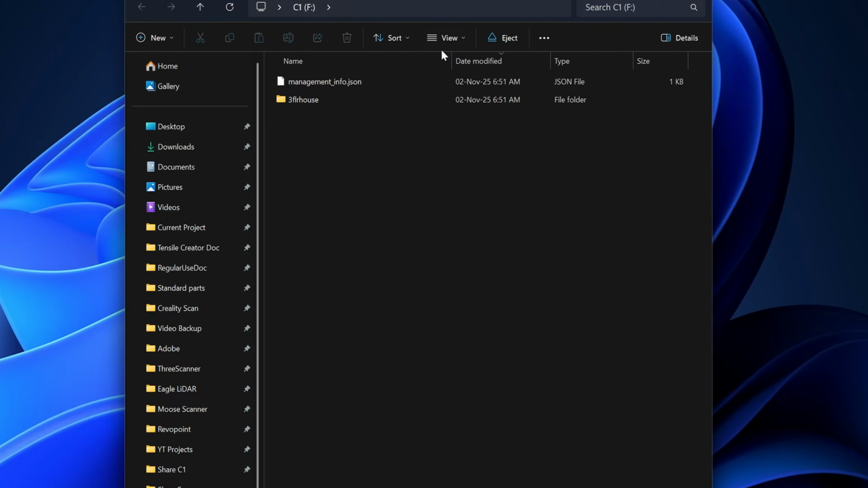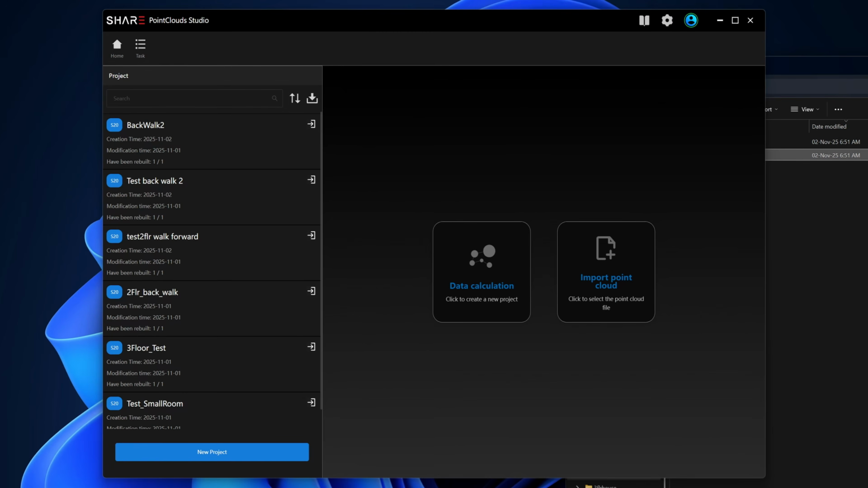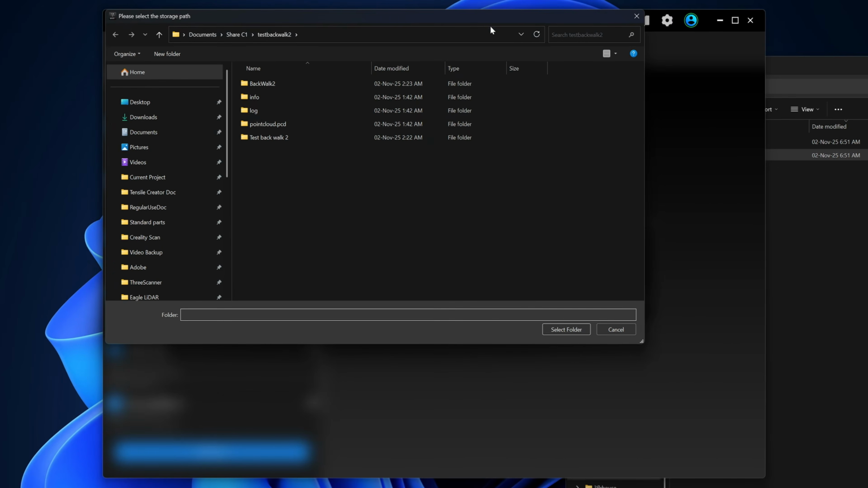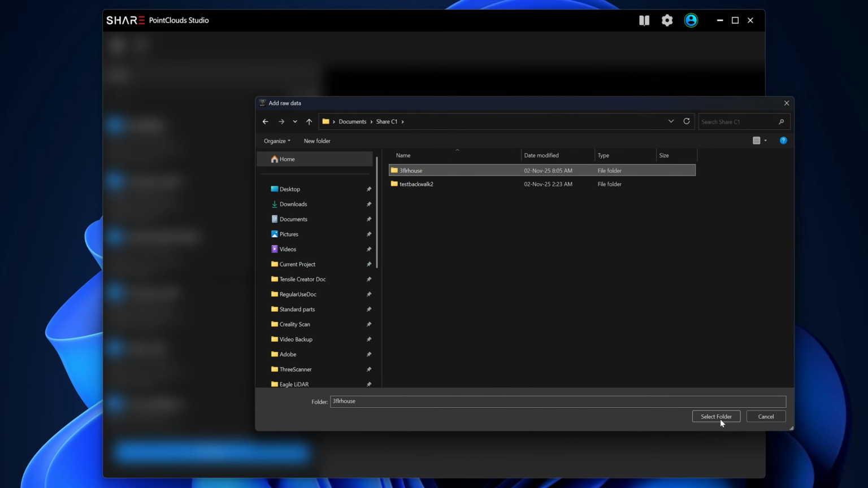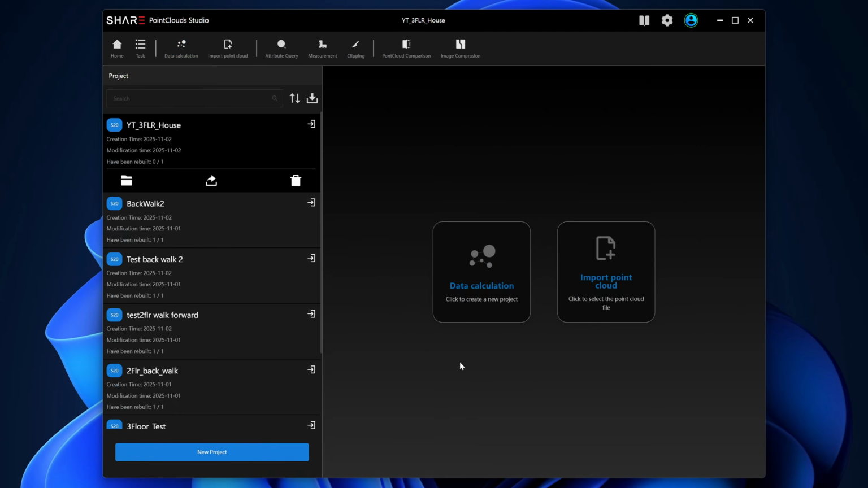Okay, these are the files in the micro SD card. If I check, the file size is 3.49 gigabytes. Okay, next you need to click on here, data calculation. It will prompt you to put in a project name, and it asks you where to save the project files. Okay, next I'm gonna choose this folder, and it will ask for the raw data. Click on this folder and it's going to detect the raw data. It shows here. Click on OK.